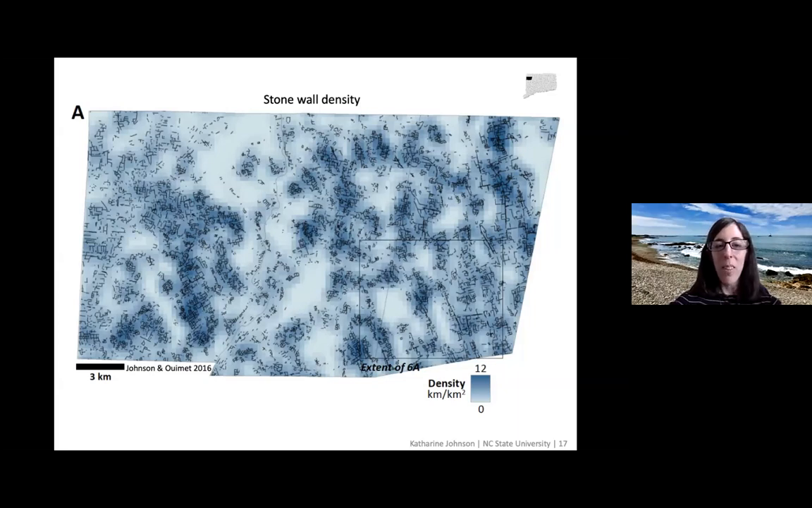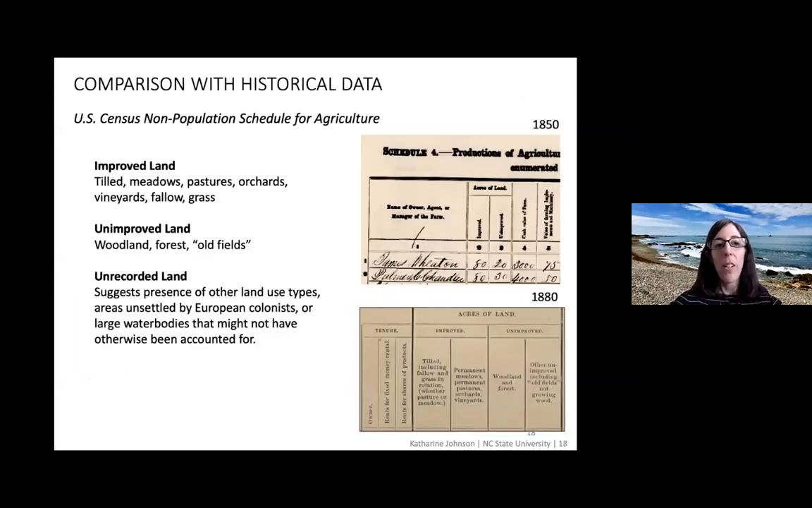And we wondered, well, what else can we do with this aside from saying, well, that is a lot of wall? Well, we've started comparing it to the US Census non-population schedule for agriculture. And so this is a really great resource. It was taken in 1850, 60, 70, 80, and 90, I believe. And that was that map I showed you before to talk about abandonment.